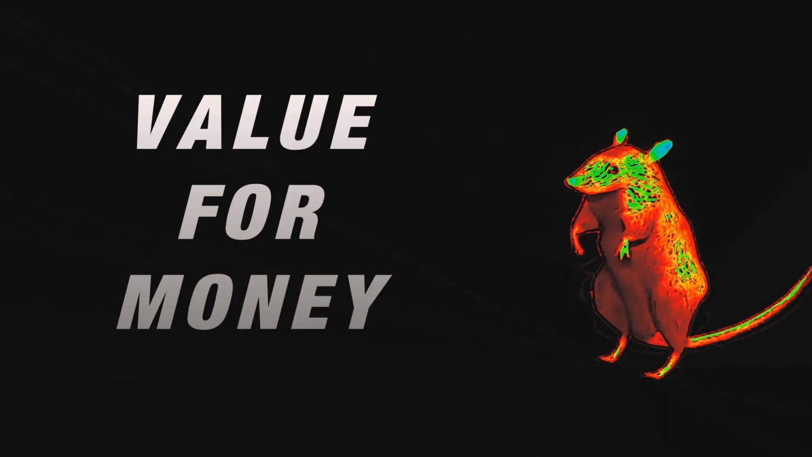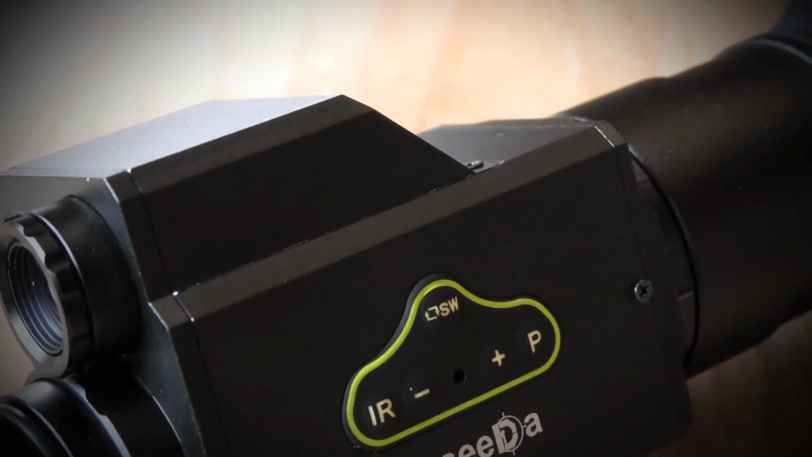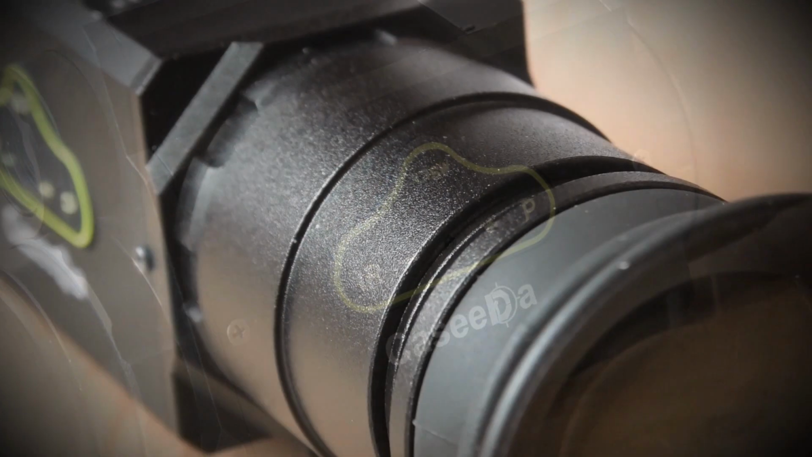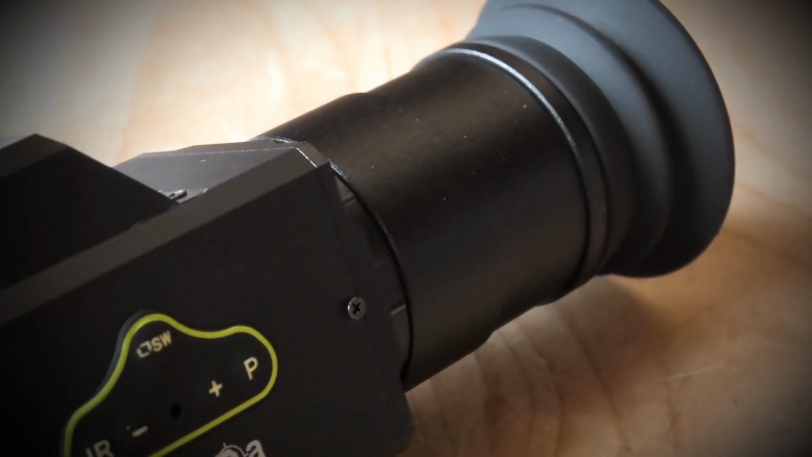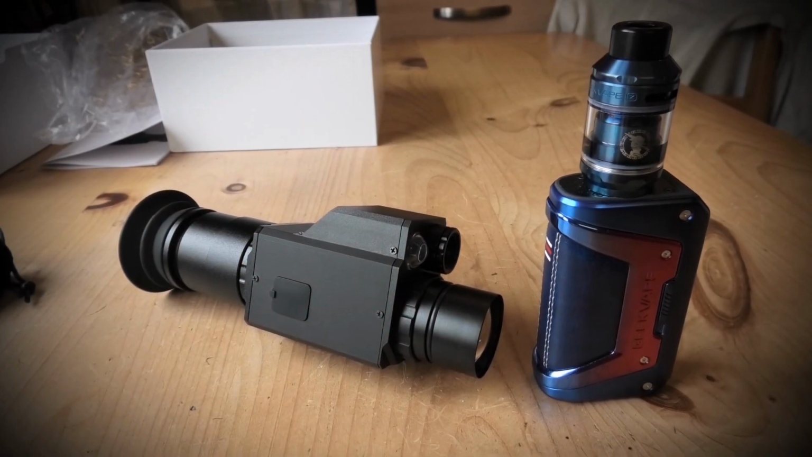Value for money, definitely. Thermal, night vision and normal day mode makes the MV265 Pro exceptional value at this price point. Thermal's great, night vision is okay, daytime footage is clear. So finally, is it worth your money? Like all products, there's good and bad points. Now while the MV265 is a great and I'd say affordable entry-level thermal spotter, there is some slight niggles with this unit. Now it's not deal breakers by any means, but I do have to mention them.